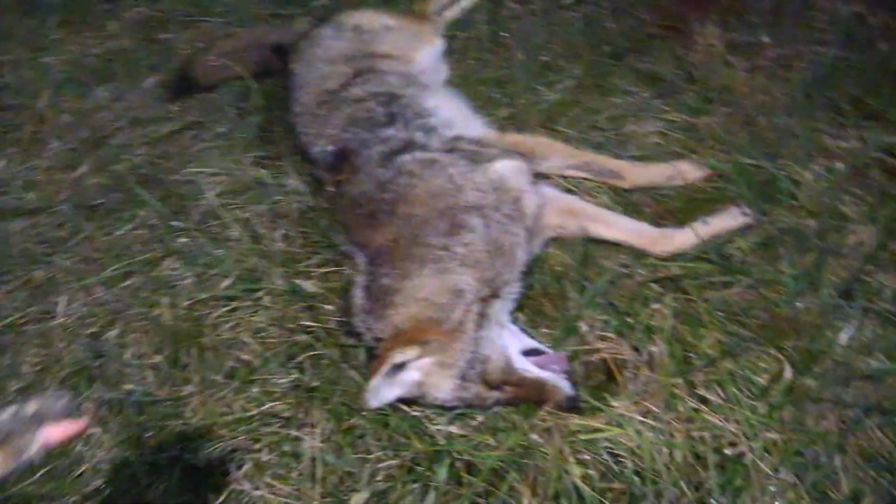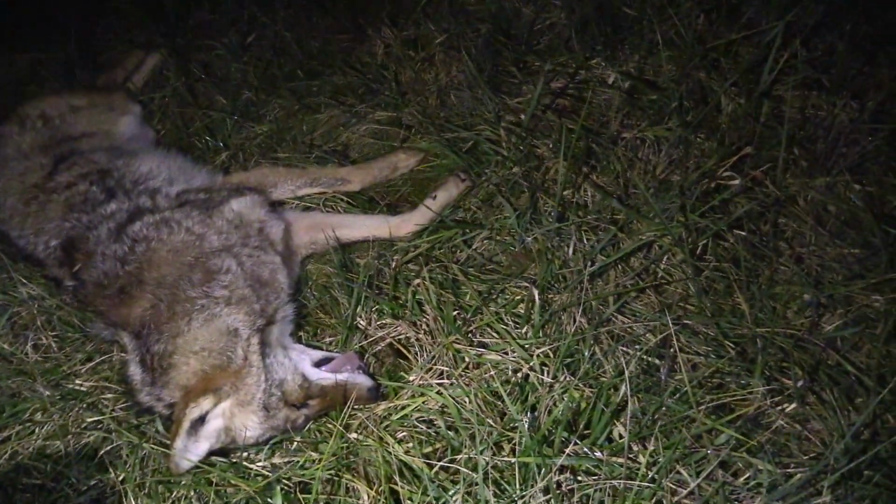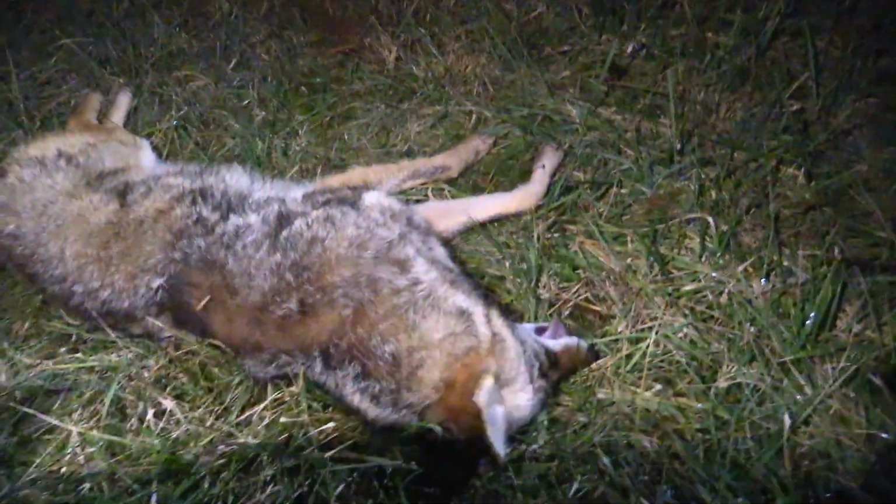So guys, this right here is pretty cool. When we got set up and this coyote started howling, he was actually over in this other field. You can't see it with the camera, but there's a tree line right there. And the coyote was on the other side of this tree line, and we could tell it was just one coyote, and we could tell he was pretty fired up for the most part. Almost stepped in some old coyote dung right there. That'd have been terrible.